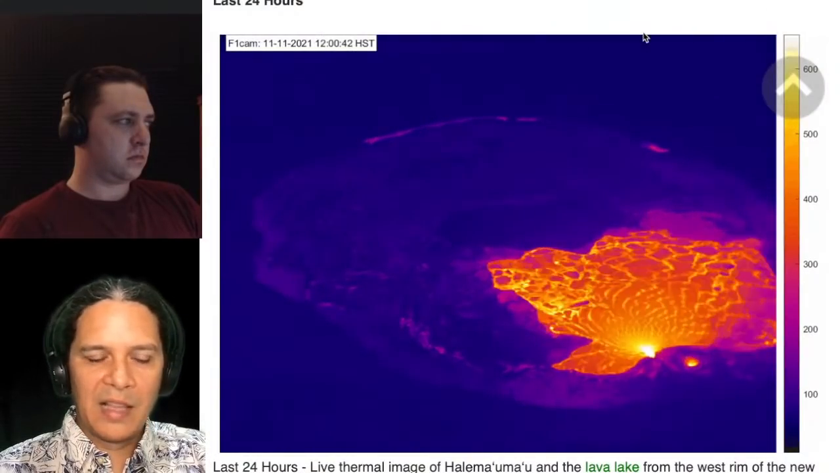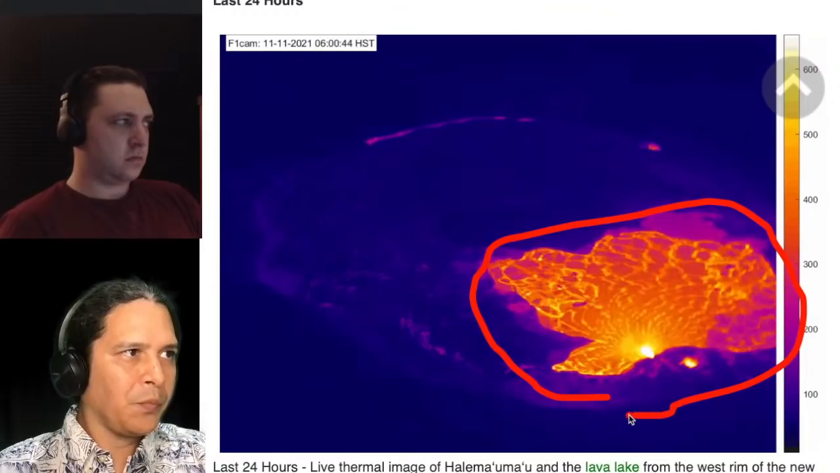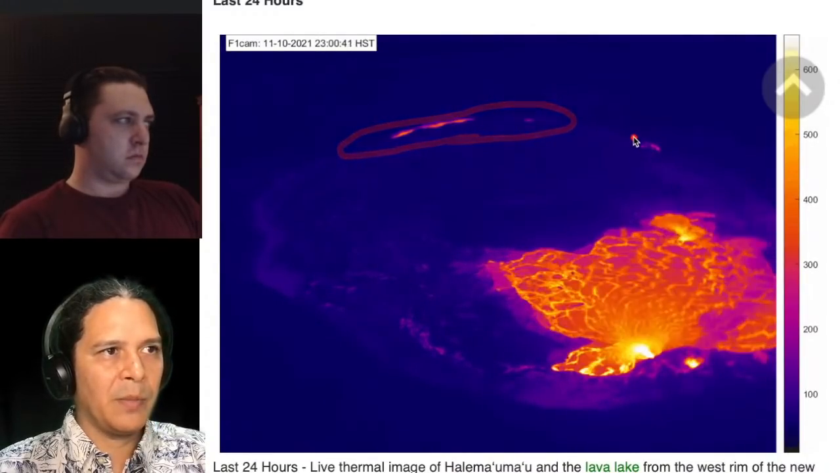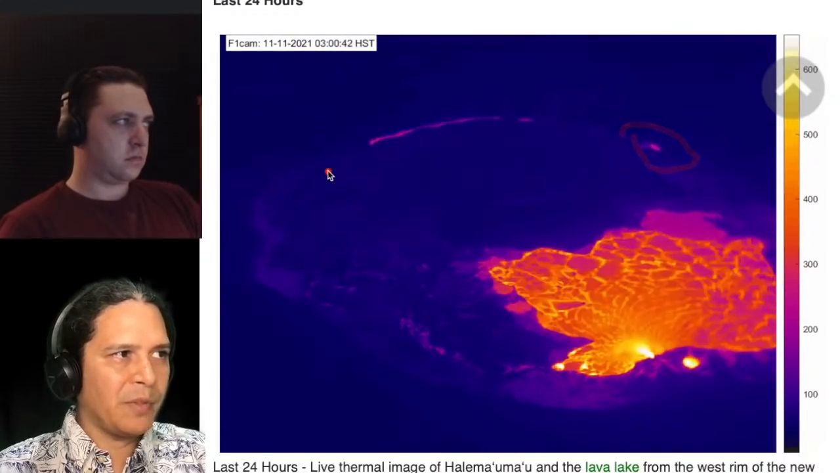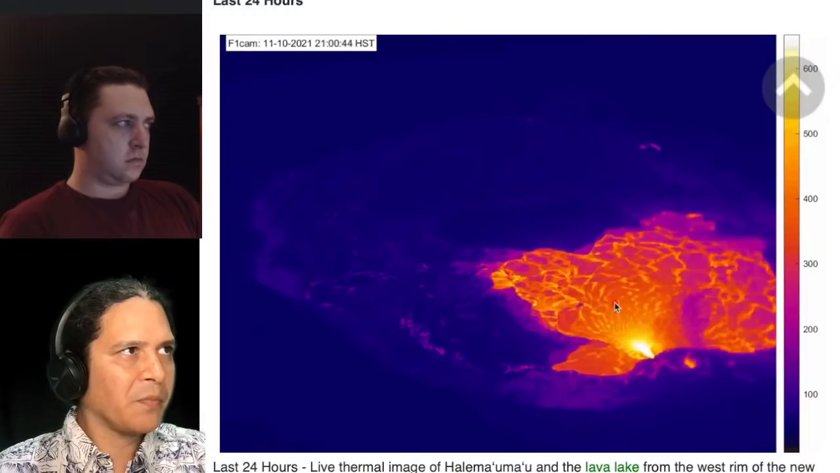So looking at the last 24 hours on a thermal camera, you can see a more stable active lake surface over here. You see in the thermal that same ooze-up flow in the background coming up through here, right? That whole eastern wall apparently, and then a little bit here in the south as well. You see it leaking out, and not as much from this northern edge that we can tell. And really we can't see down too far in the west. We don't really see any glow or anything down there either, though.